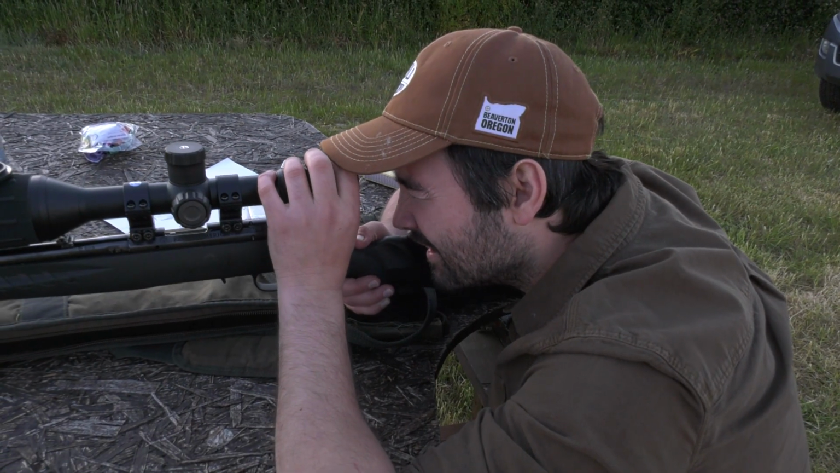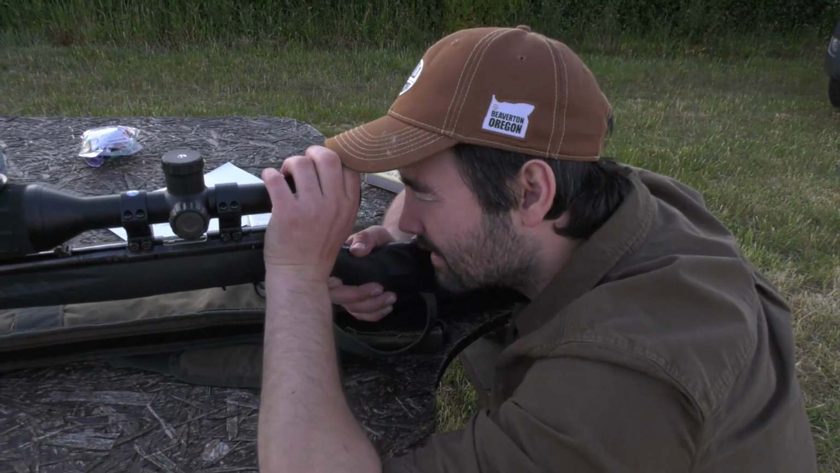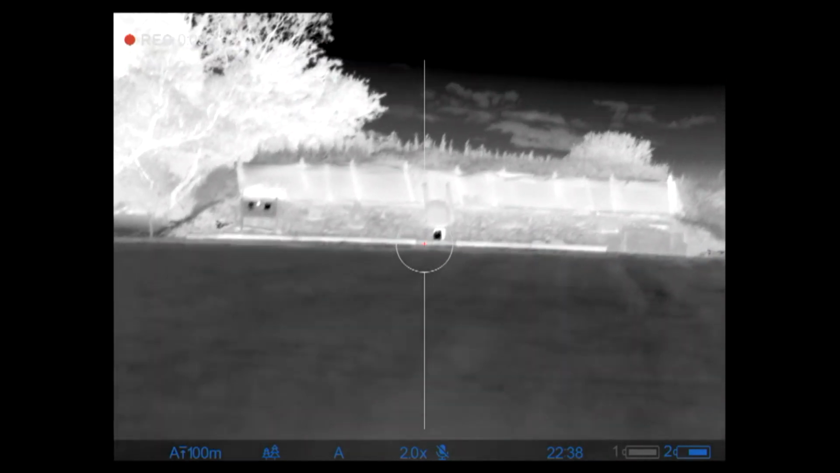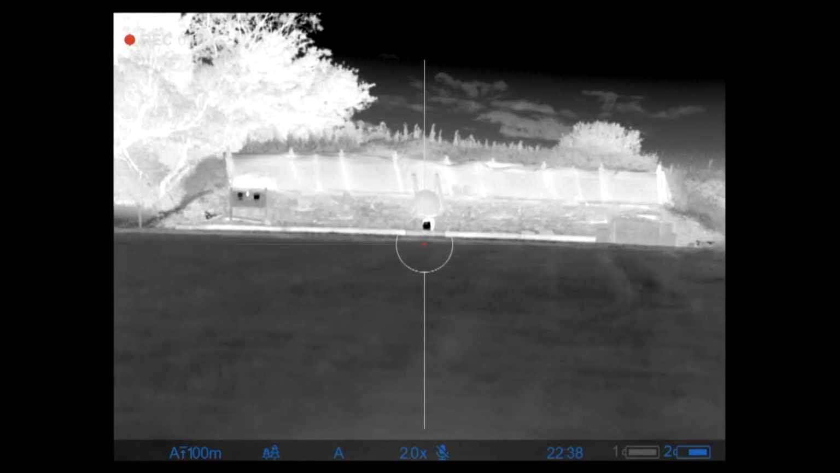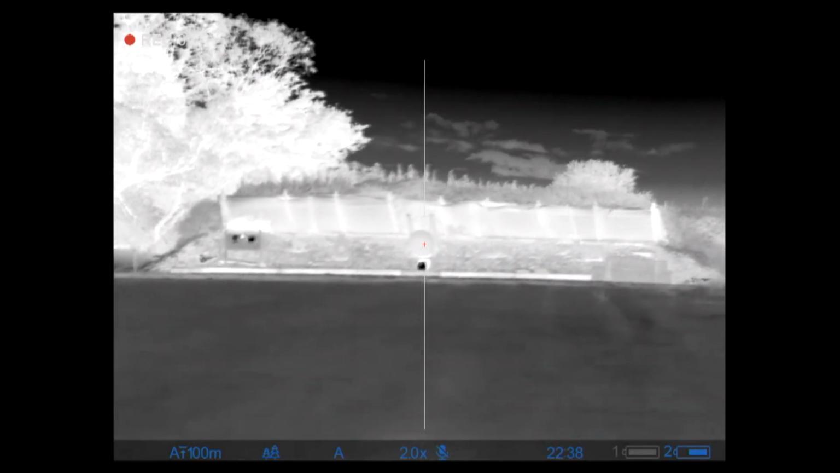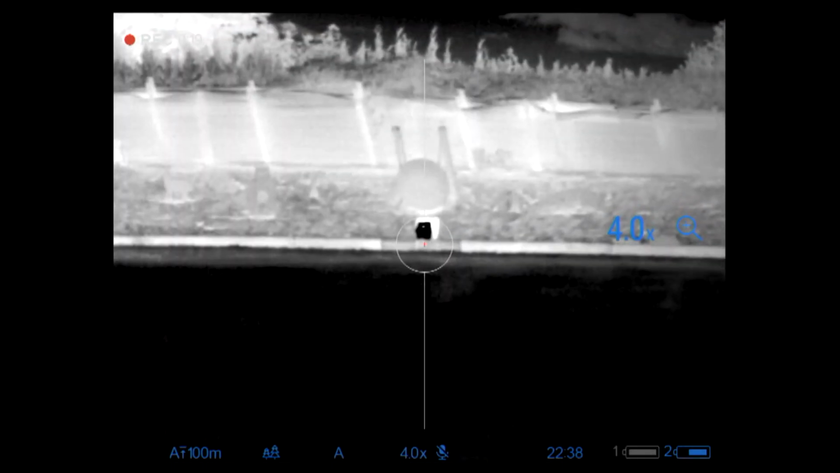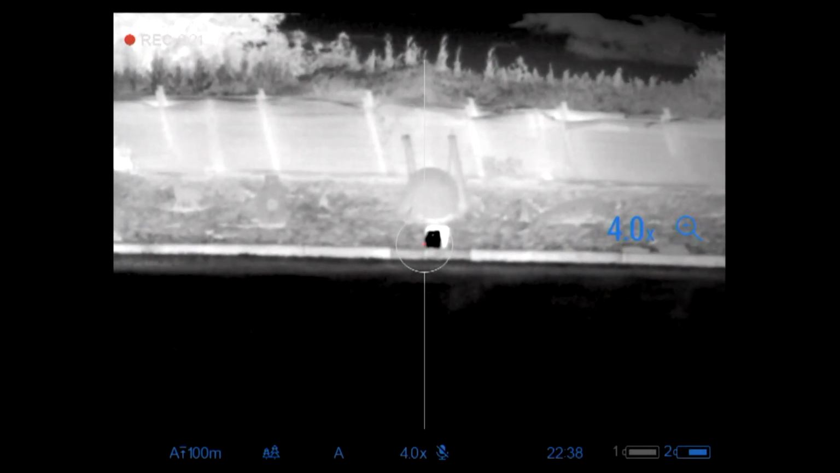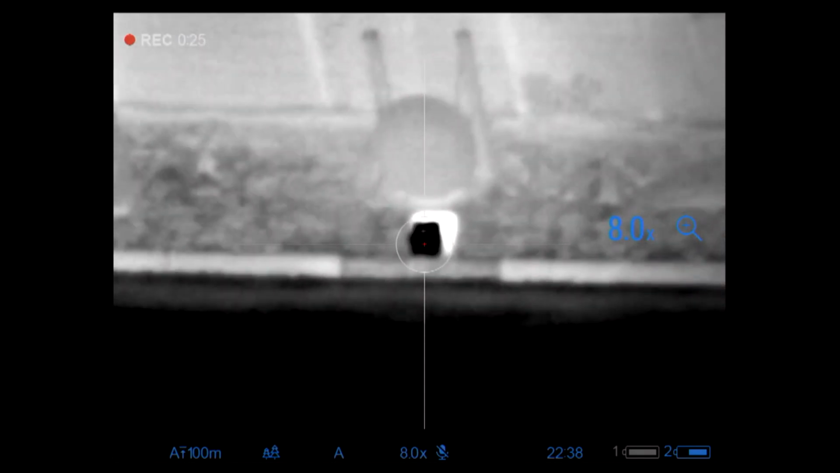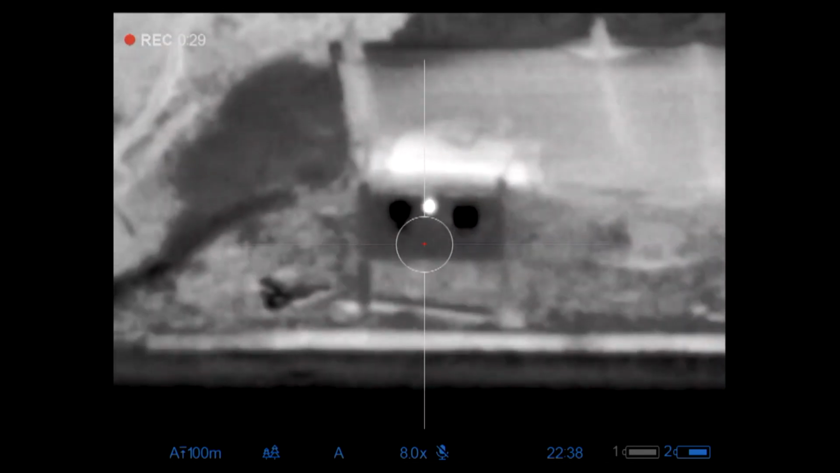Yeah, it's interesting, the front of it's completely black, which is what I'd expect. The balloon is bright white, because obviously we know there's hot water in there. I'm going to zoom in. So at the moment, I'm at times 2. So let's go to 4. Yeah, actually, that kind of works. I could probably make the hole a bit bigger. That balloon is standing up like a beacon.